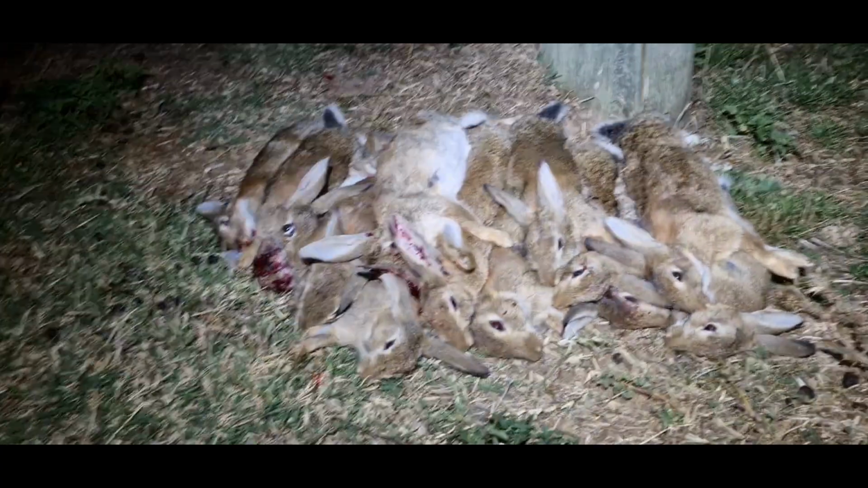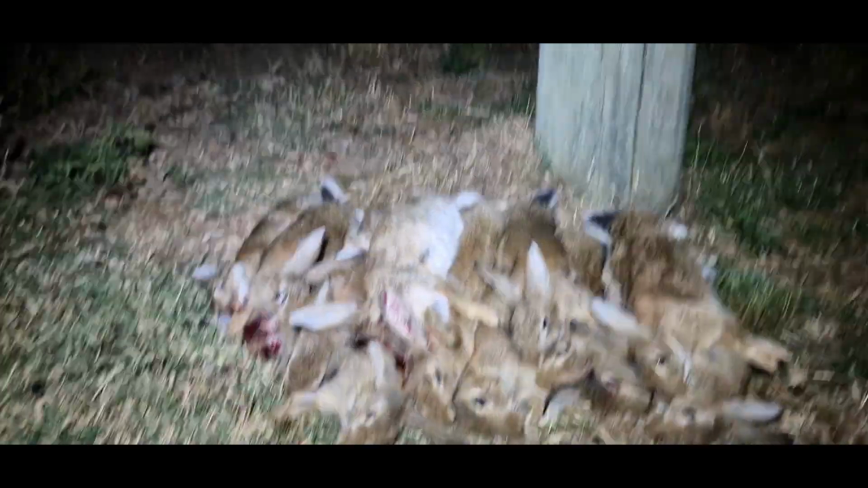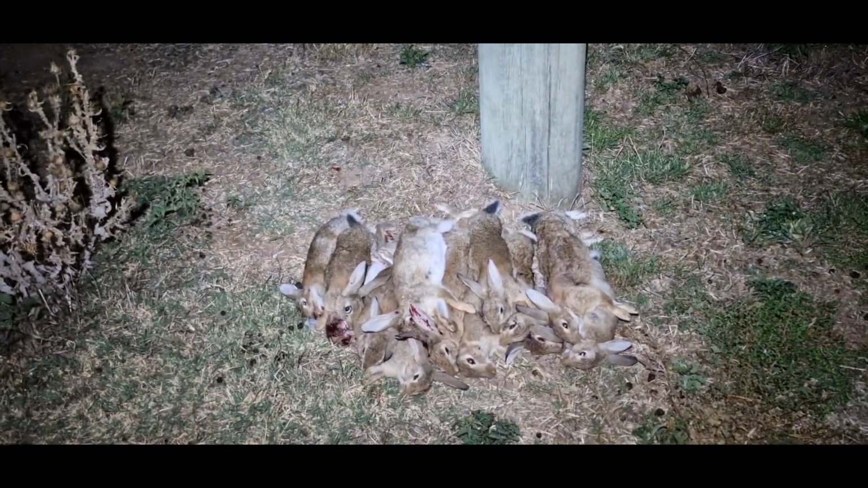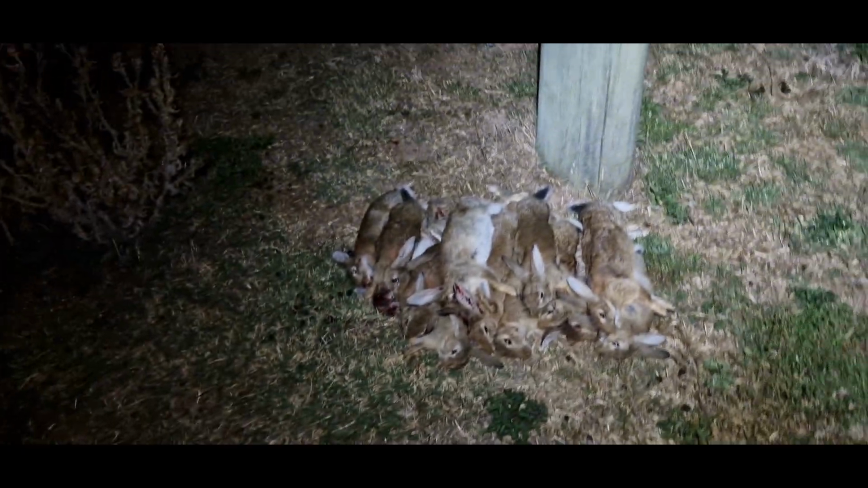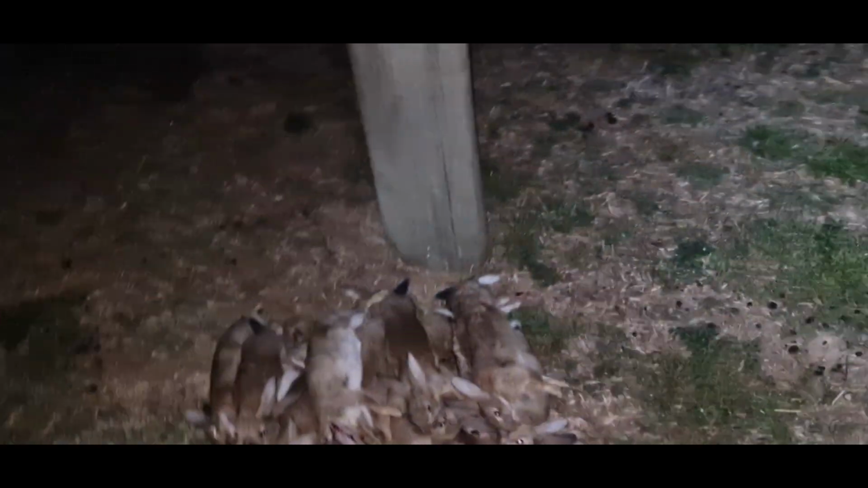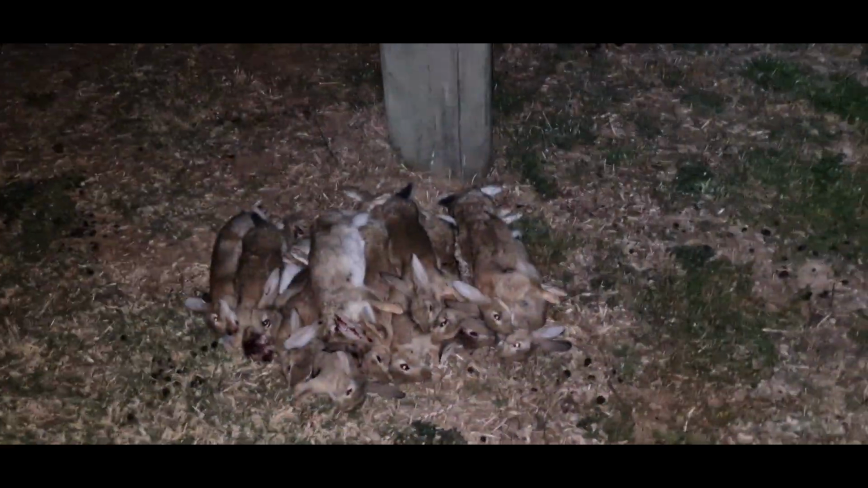Alright, not a bad start to the night. It hasn't been a great start, in all honesty. Still having some issues with my trajectory. But, you know, I'm sort of figuring it out. It's great having the Nocpix Quest with the LRF on me, because without having one on the scope, it's kind of a bit hard to judge distances. So it's good to have it on the binoculars at least. It's sort of helping me correct my shot placement with different distances. But I'm figuring it out.